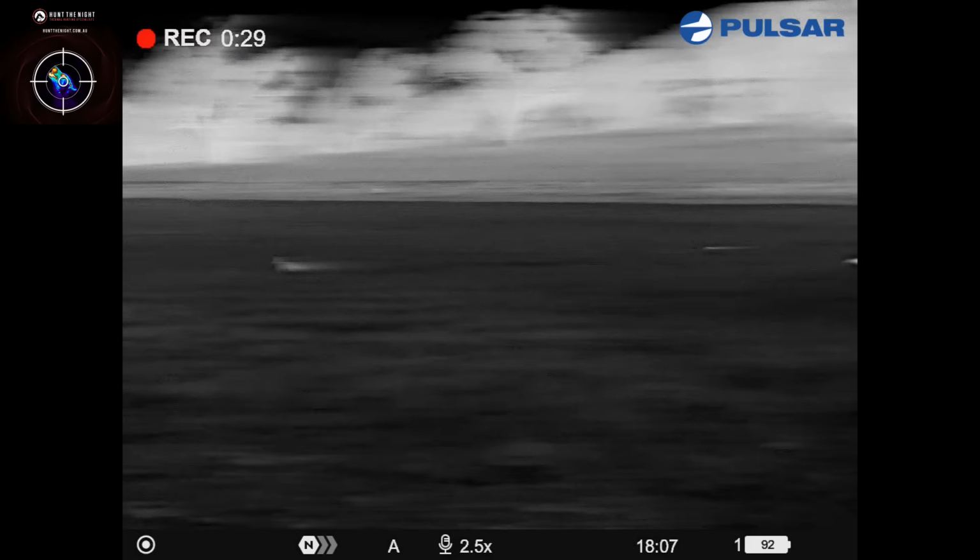That's a really stocky little mountain boar, a razorback on it. That's the first pig I shot out of that group. Little mate over there, spotty coloured thing.